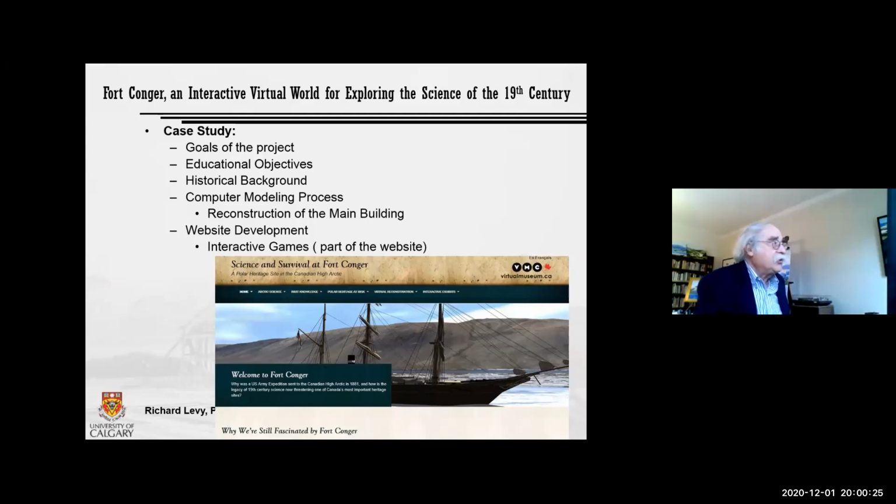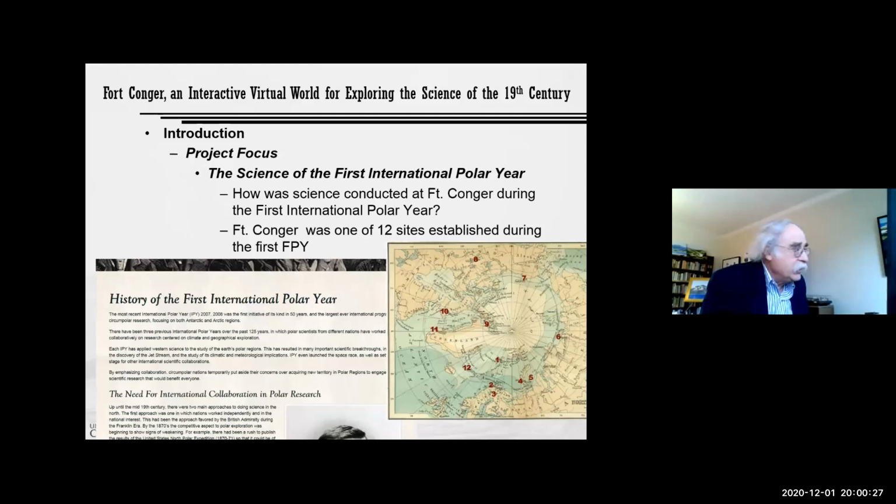Okay, this is our Fort Conger project. We wanted to do some virtual reconstruction of Fort Conger, which was a scientific outpost in the late 19th century.